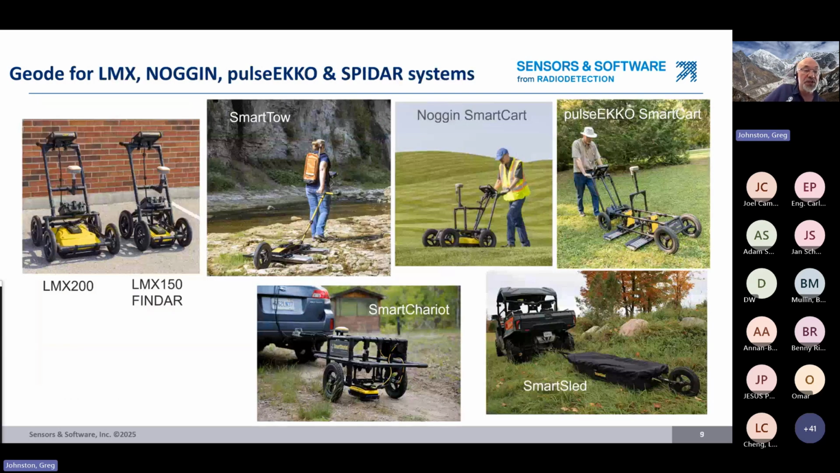So the Geode is compatible with all Sensors and Software GPR systems. Pictures of them shown here. So we've got the LMX systems, the LMX 200, LMX 150, FINDAR, but also Noggin, and there's a few pictures of Noggin shown here, Pulse Echo and SPIDAR systems. And those are shown here in different configurations.